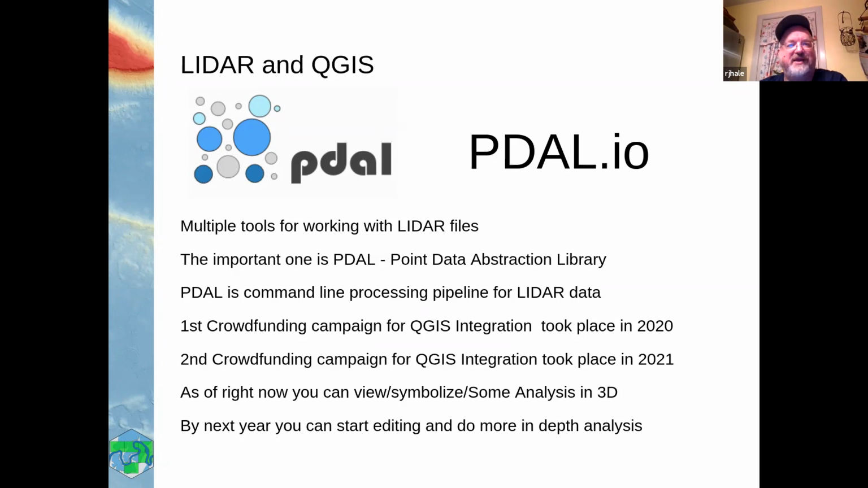The important bit to this whole thing, and the reason this is going to work, there's this really cool piece of software called PDAL, and it is a point data abstraction library. It's a command line tool, and PDAL will process LIDAR. You can feed LIDAR into it. You can reproject. You can convert formats. You can weed it out. You can decimate it. You can pull out sections. You can say, give me everything between 400 and 500 feet. It'll do that. It's a really powerful command line tool. But it's a command line tool. You've got to know your typing stuff out.